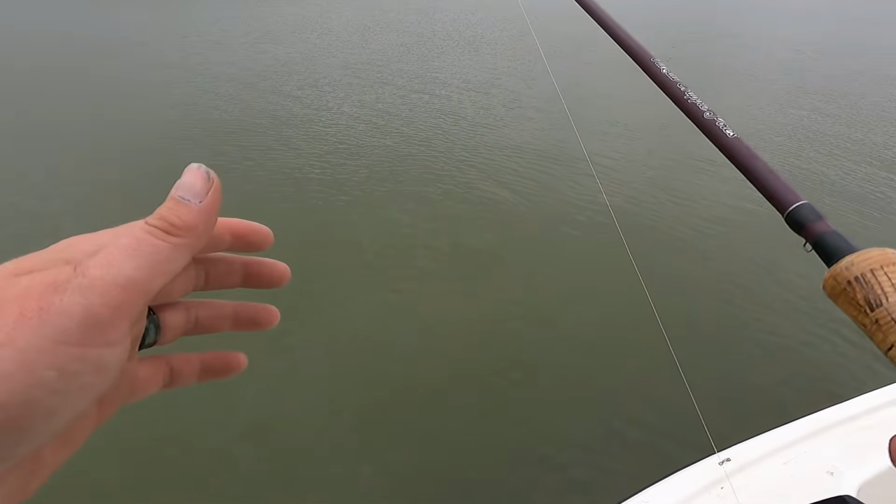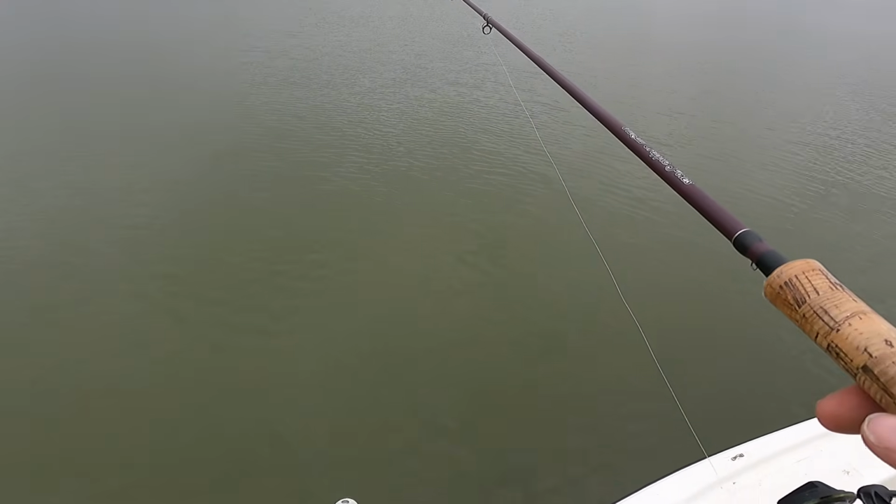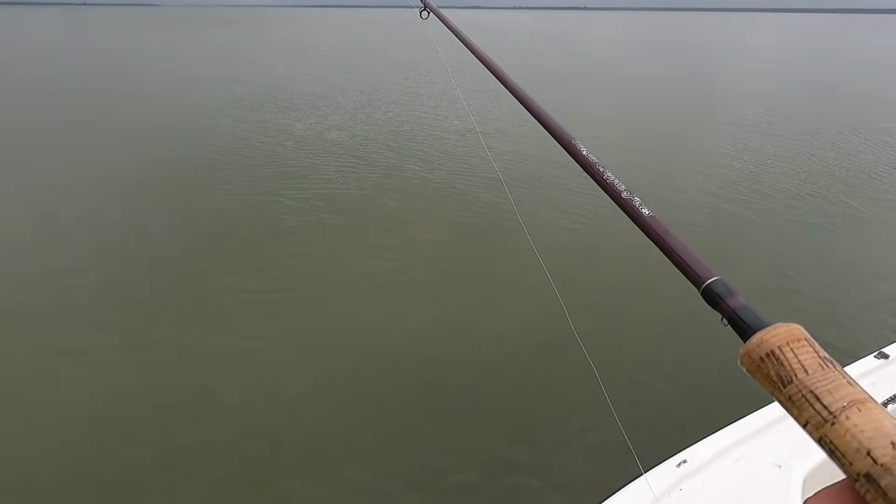Okay? And all I'm doing, again, is just trying to find out where this structure is, because once I know where the structure is, I can fish it. You can effectively fish it very well. But we know for sure, based on our sonar, it's somewhere right in here.